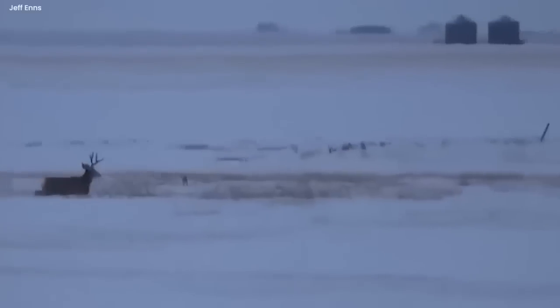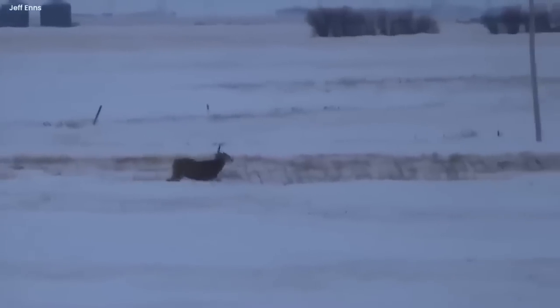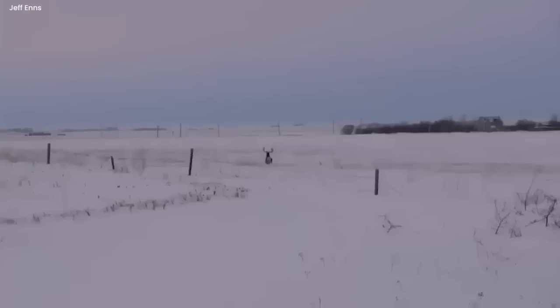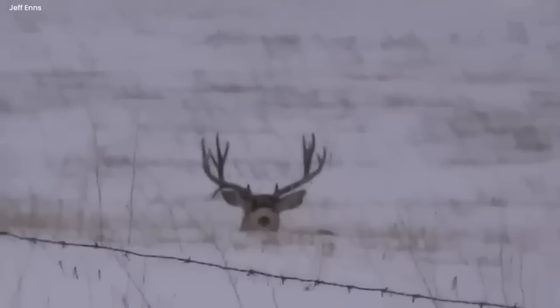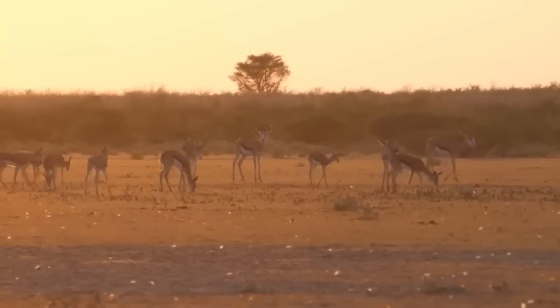A mule deer. The camera had caught a mysterious clip. It was recorded in a far-off distance. It seemed like it was in a sandy area. The camera had noticed the presence of a mule deer, also called a buck.